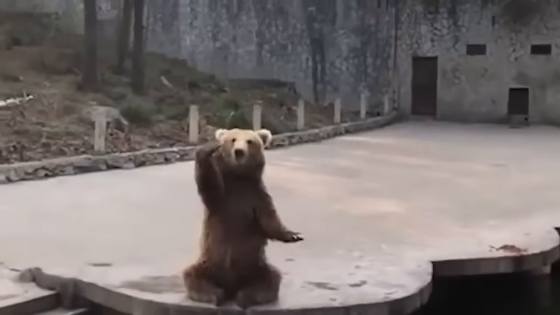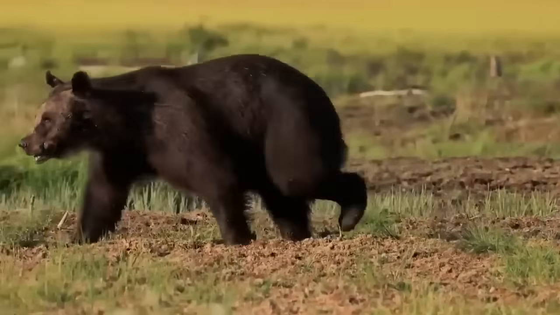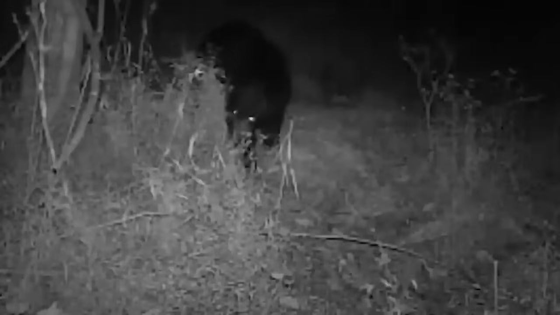A bear. So you know how bears are usually all fluffy and adorable? Well, let me tell you, don't invade their personal space, my friend. They can get pretty feisty. In this video, we've got a little bear who stumbled upon a trail camera. And boy, oh boy, he wasn't having any of it. He went crazy shaking and wiggling that camera until it broke.